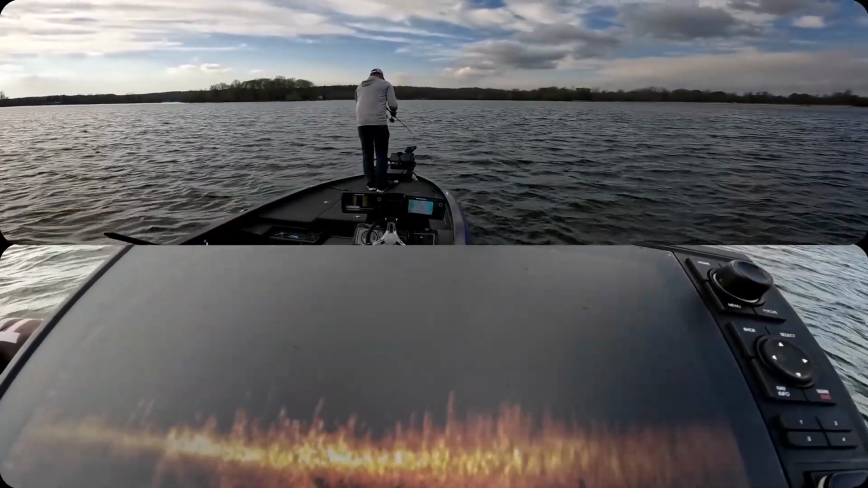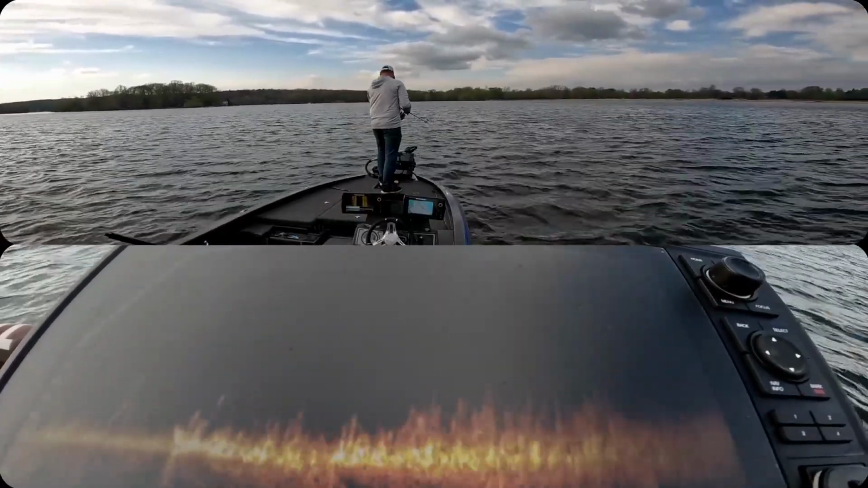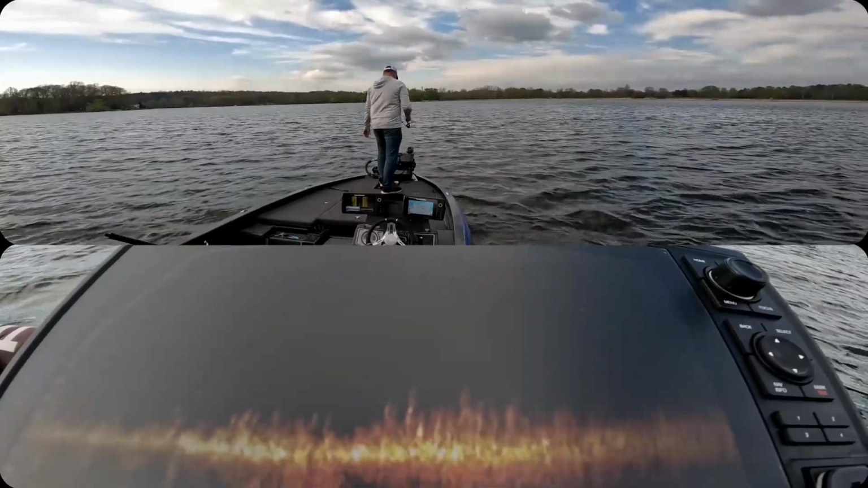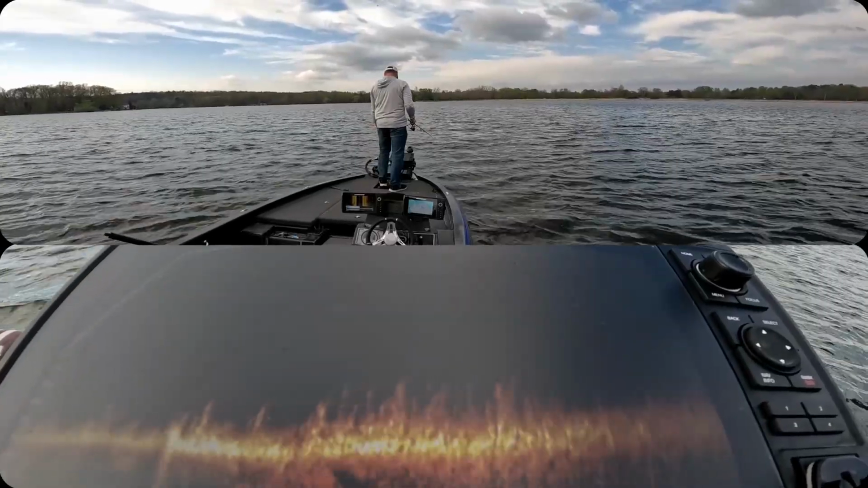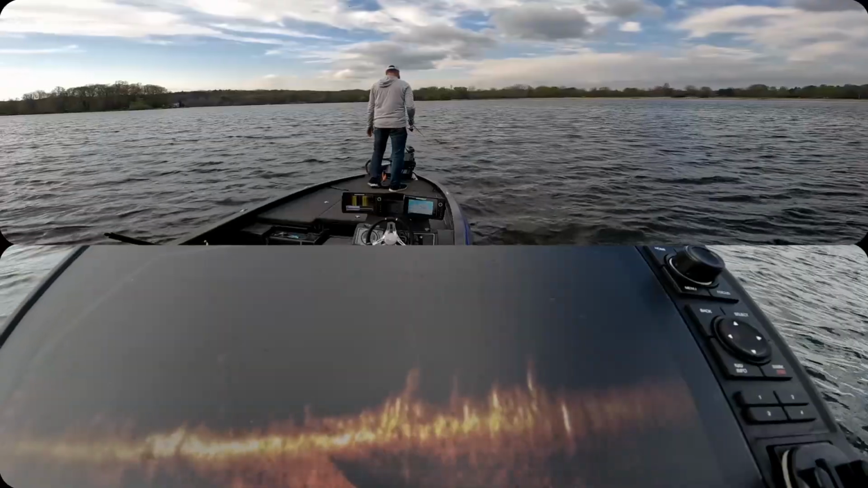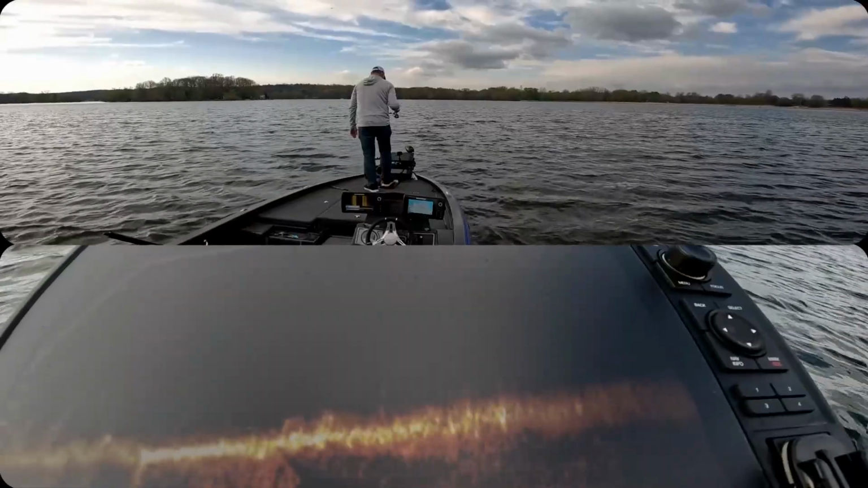And at this depth, there's no power poles holding me. So I'm kind of trying to pay attention to that too, because if I was shallower and had shallow water anchors, that would make sense. But in 16 feet of water, there's not an anchor there that's gonna hold that. So let's see. I should be just past that.